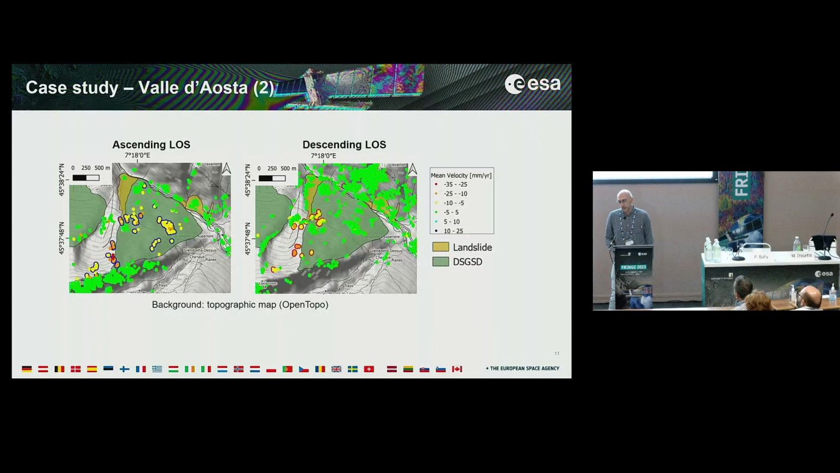In this case, ascending may be a more favorable geometry to detect the movement. We can see there is a big deep-seated gravitational slope deformation area, and also local, smaller landslides in this case.